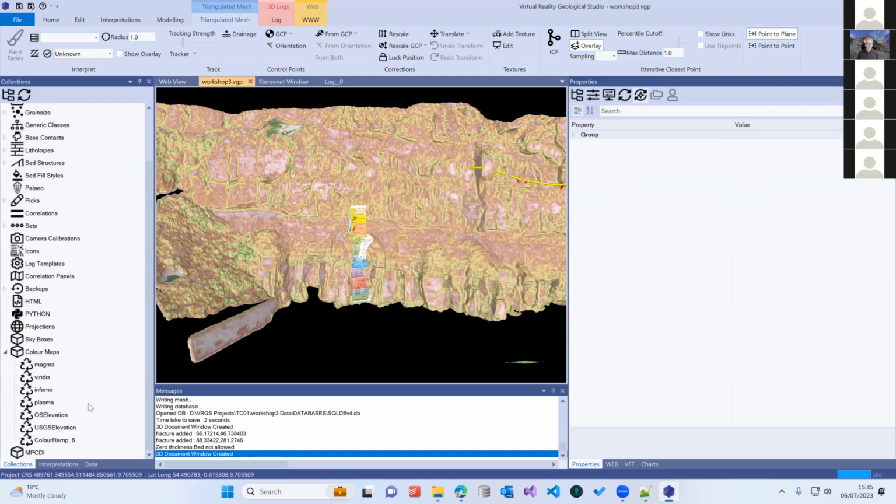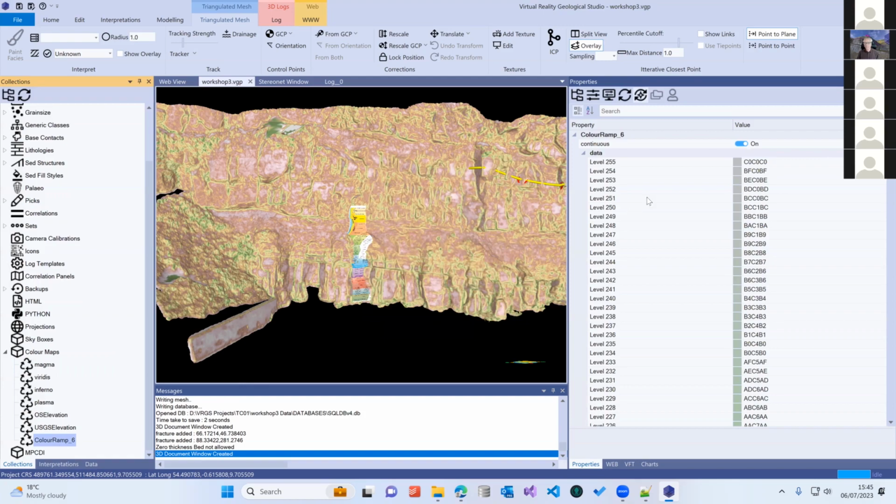And there's color map 6, and there is our color map shown in the properties. And you can actually go and edit the color map values individually if you want to. You probably don't want to on something where you've got this number of levels, but